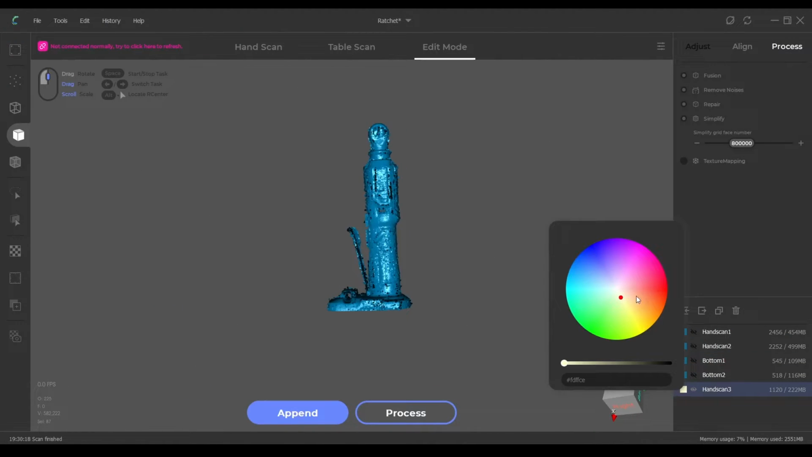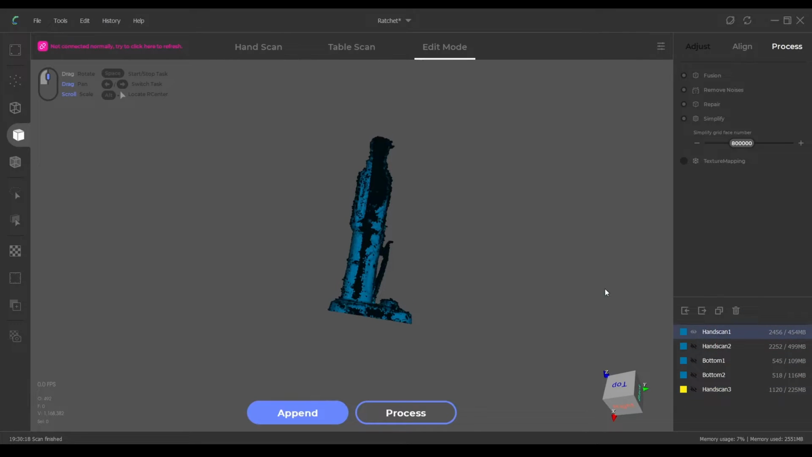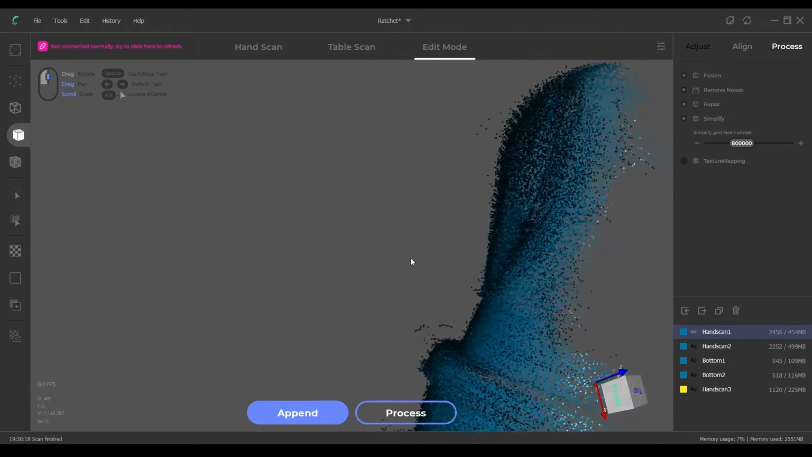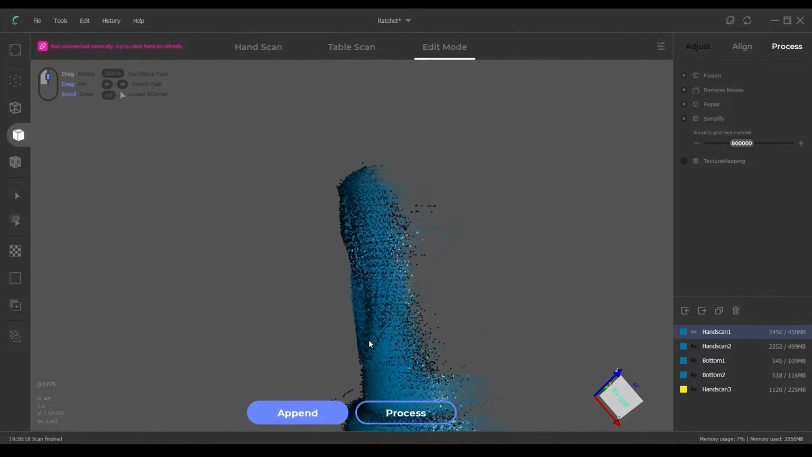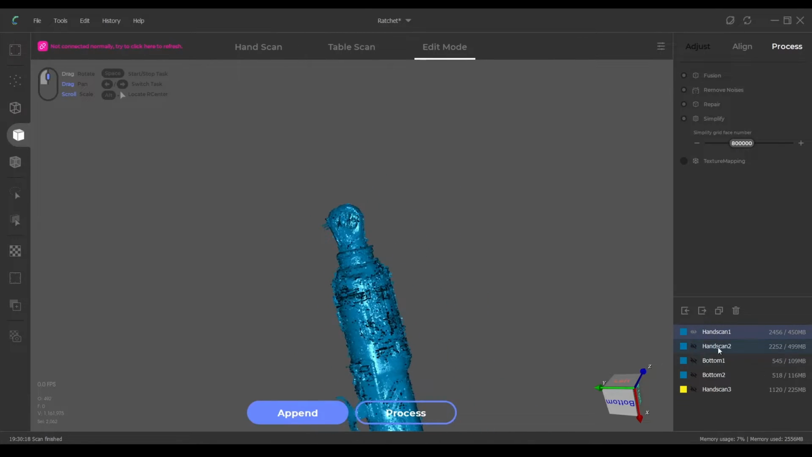Okay, so now I'm going to make this the main scan that I think I'm going to align things to. Just change the color so I can remember. I'll also go back and delete this data here. So this is far from ideal, but we can completely remove this if needed. But let's try aligning them and see how they get on.